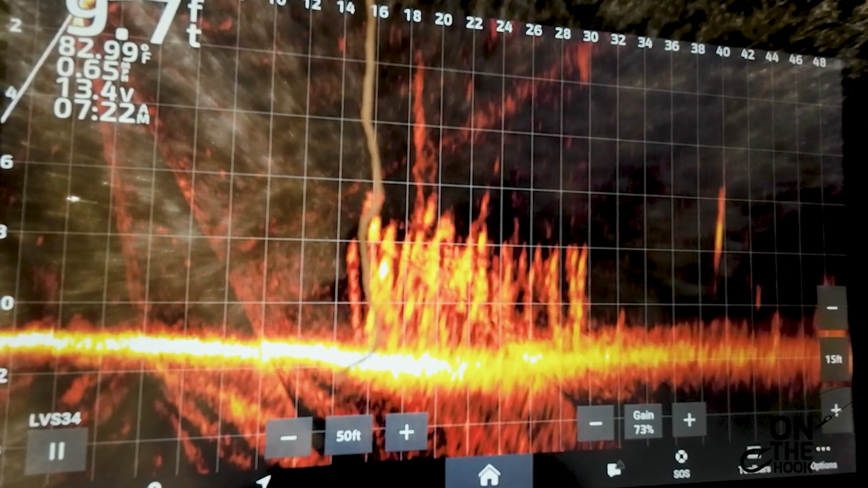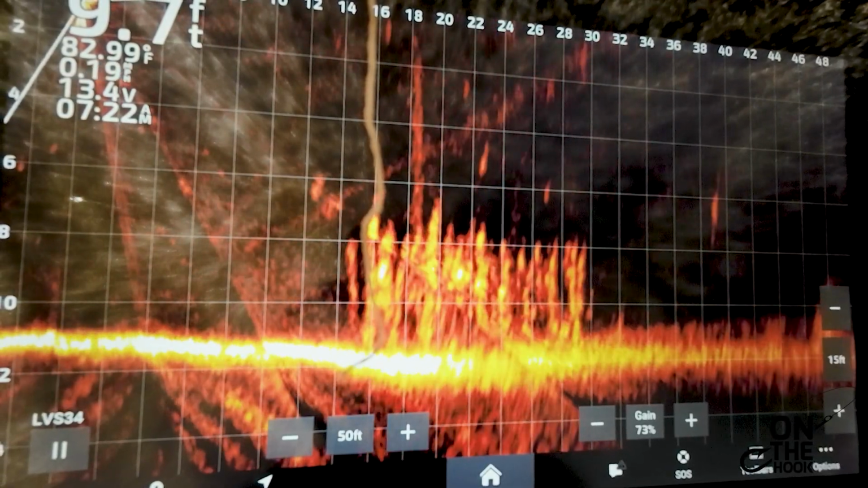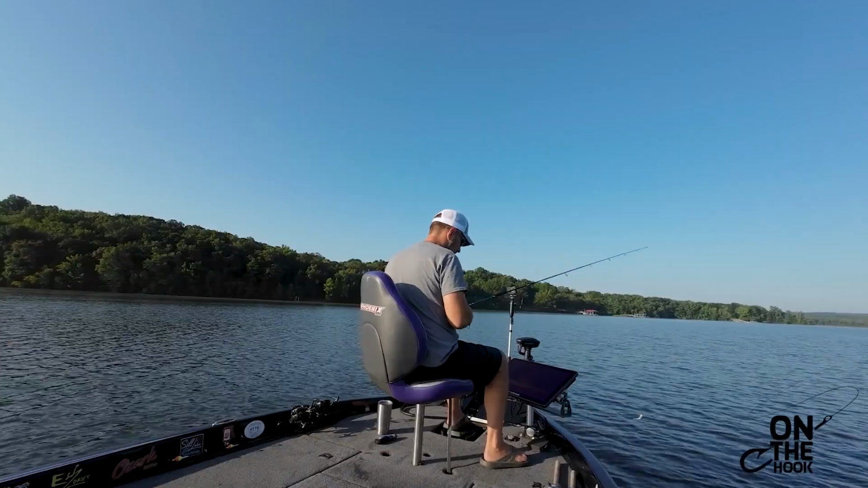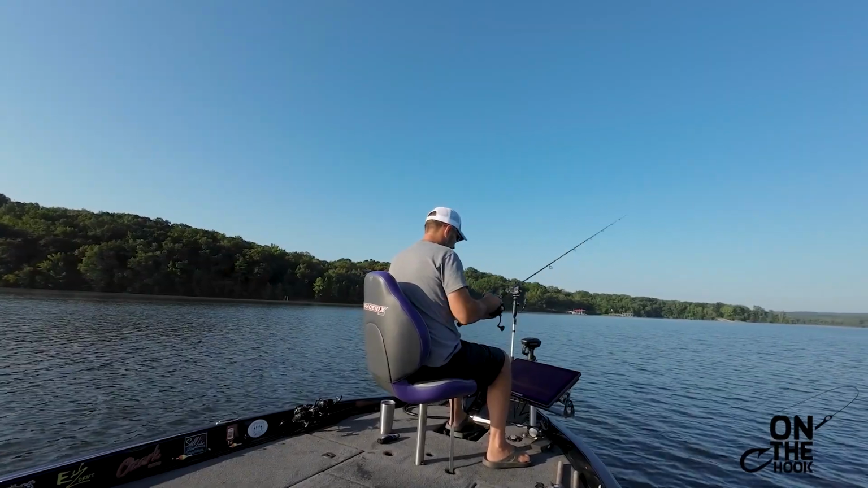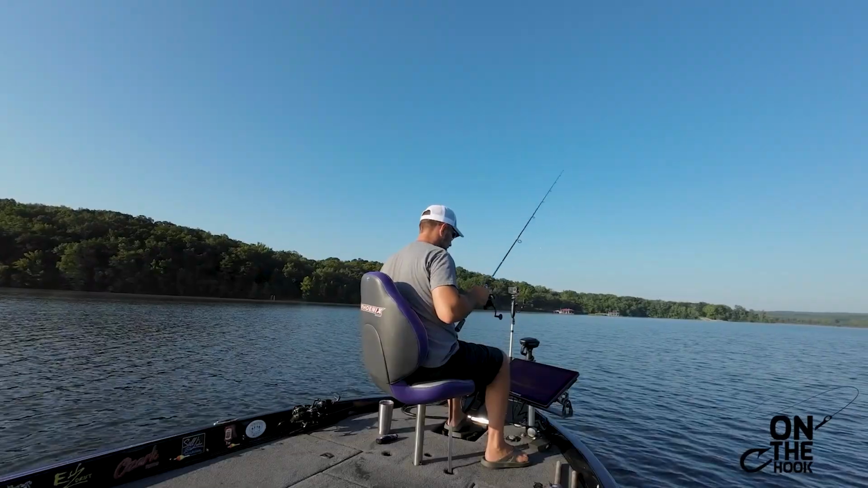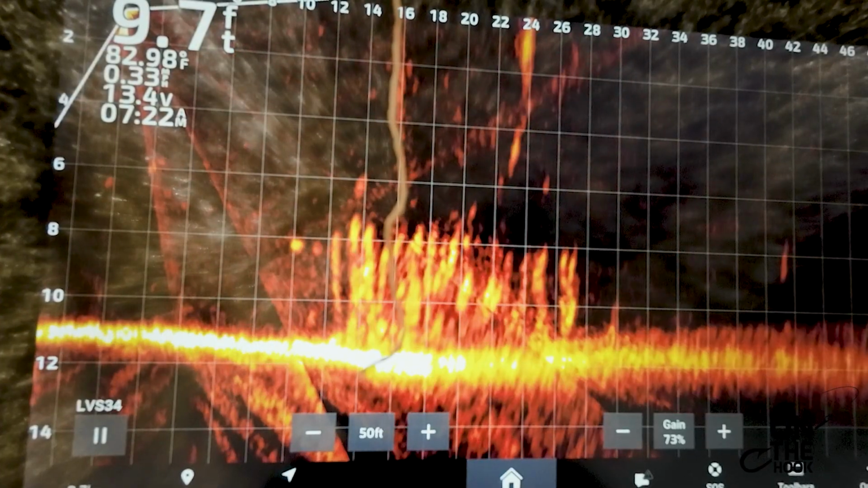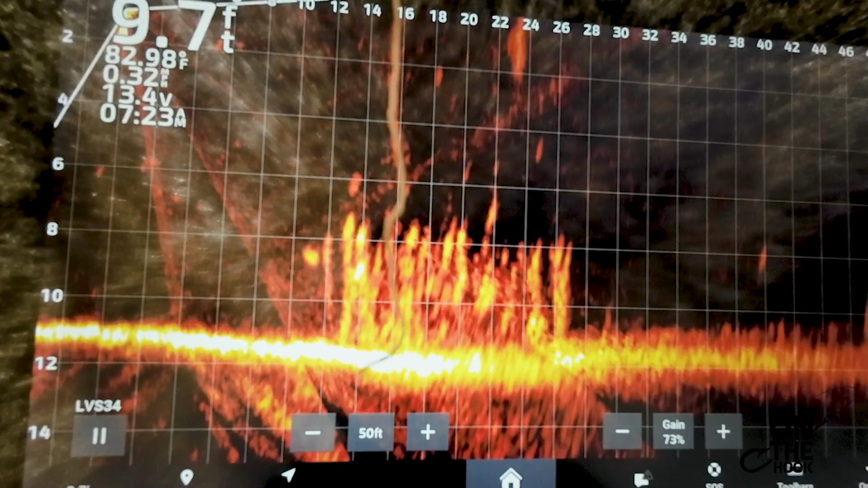Little guy after me. Comes a decent one out of the pile. I'm scared to get down in it. I don't want to have to break off and retie here. I mean, I guess I will. Scared money don't make no money, right?